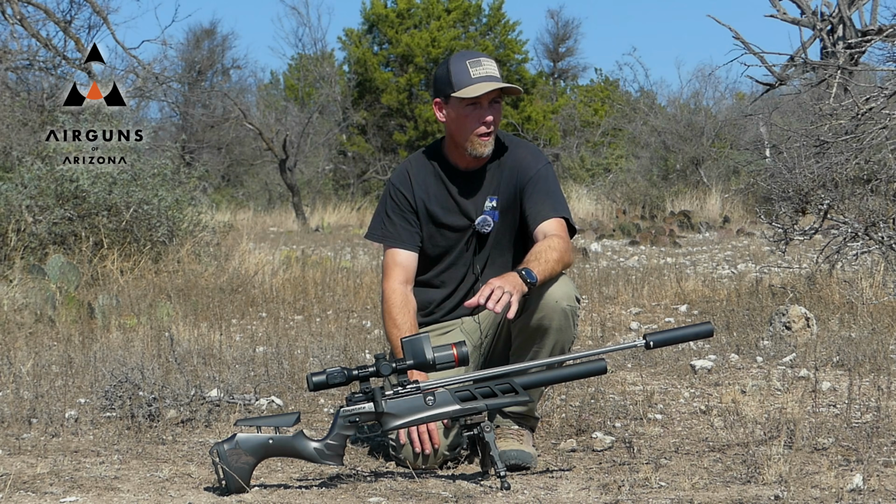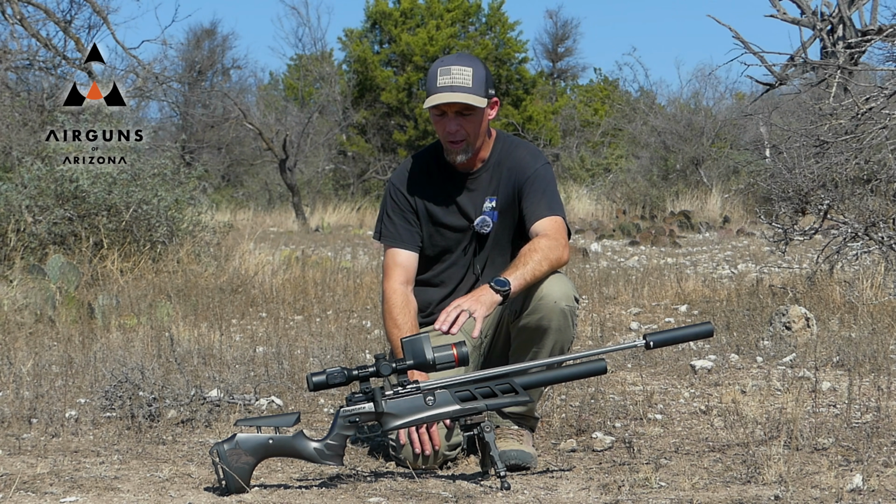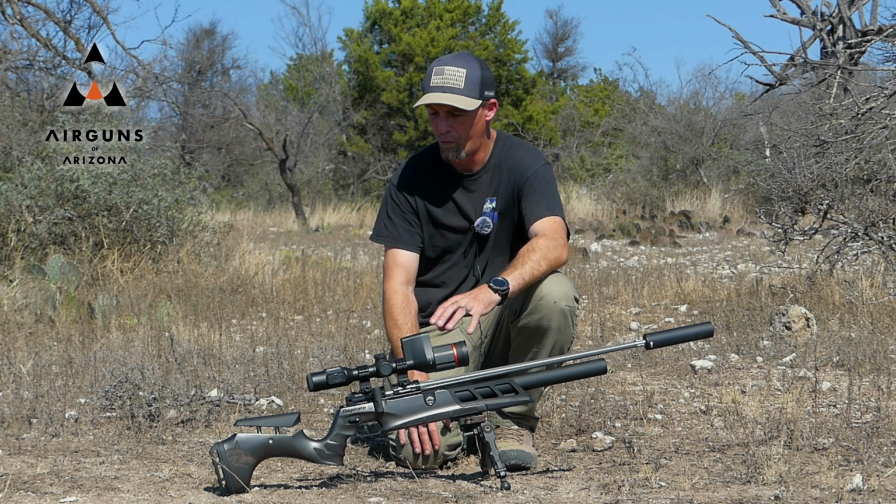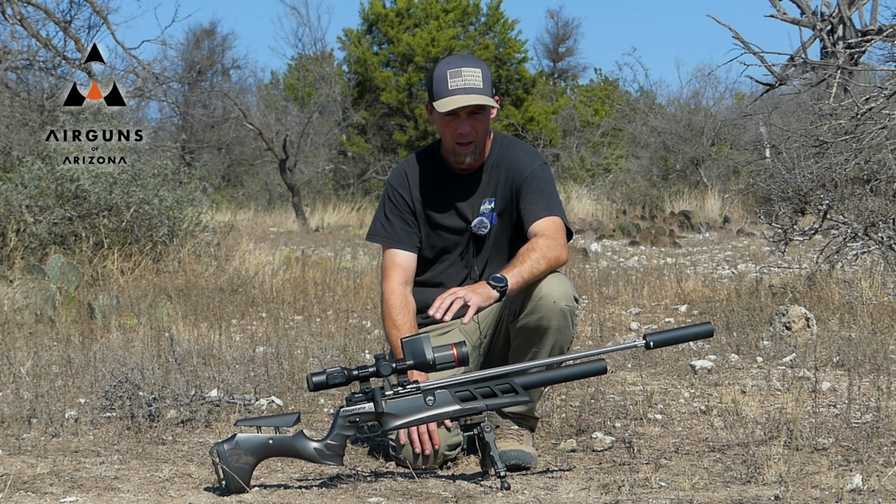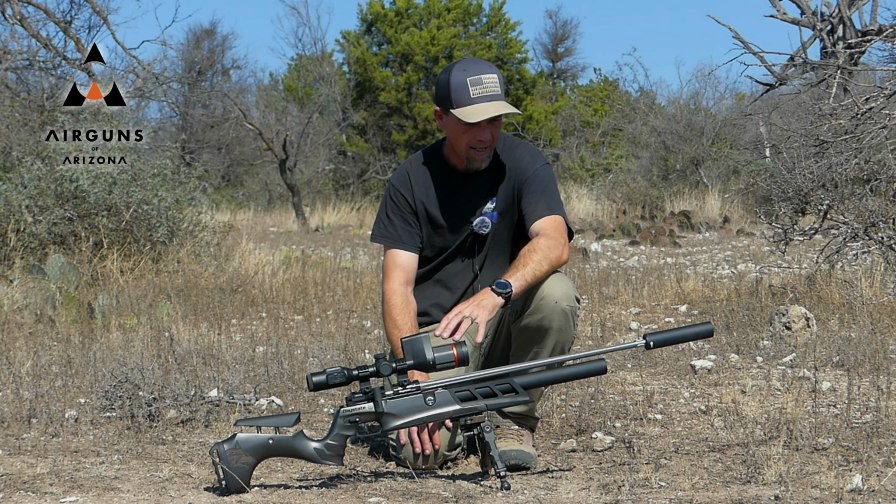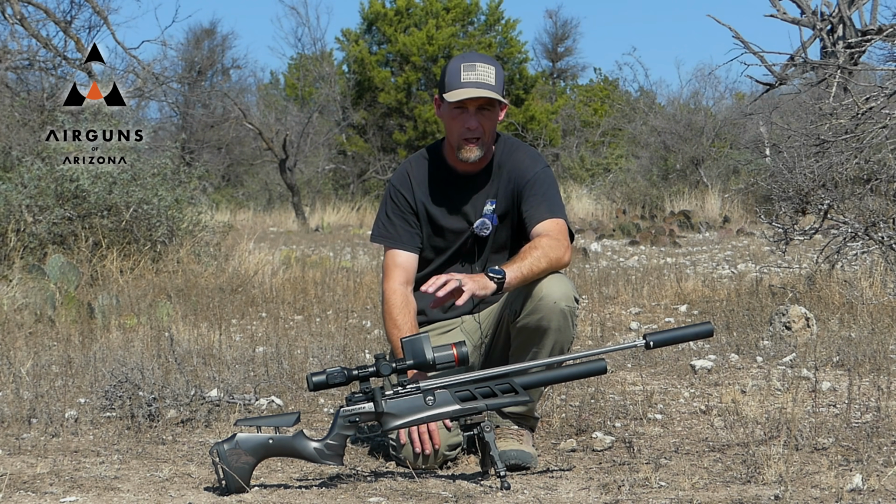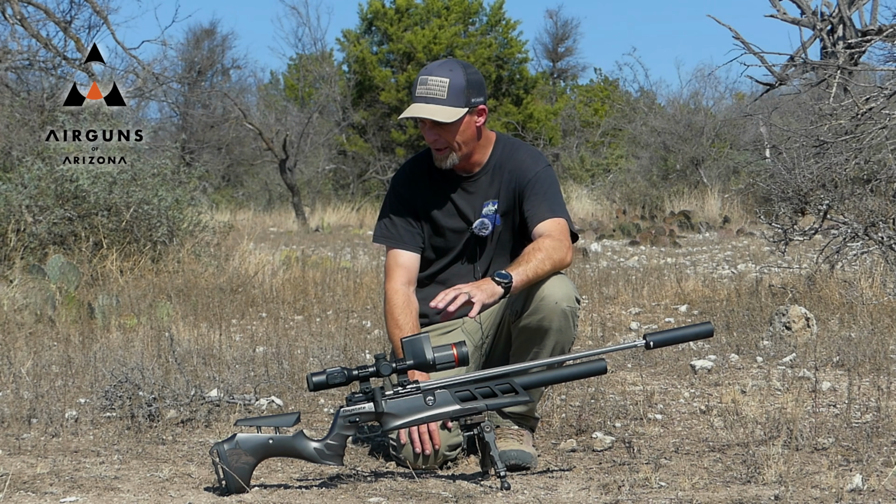Now we've been here for a couple days, but this is my first day where I'm going to be using the Daystate Black Wolf. This is a new offering I'm real excited about. This is a mechanical high-end PCP, and there is a lot to this gun, which I'm going to try to give you guys a little more details.